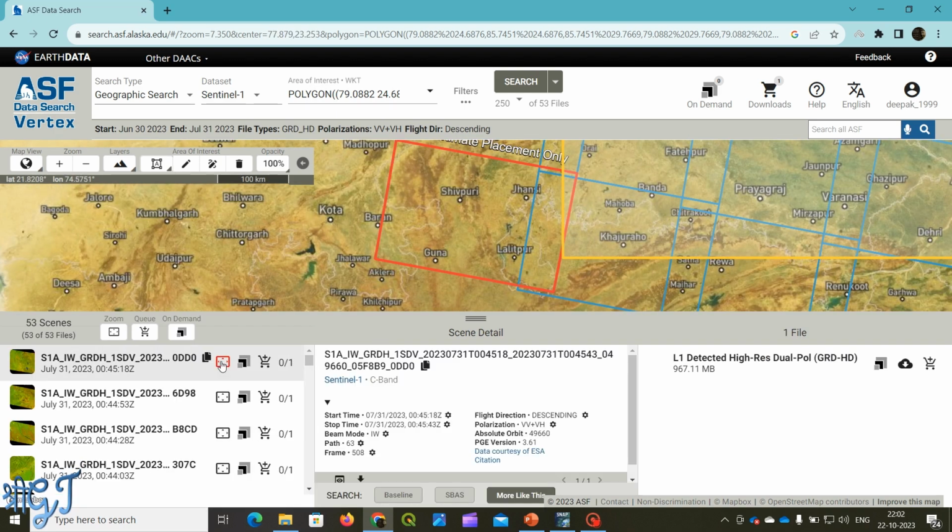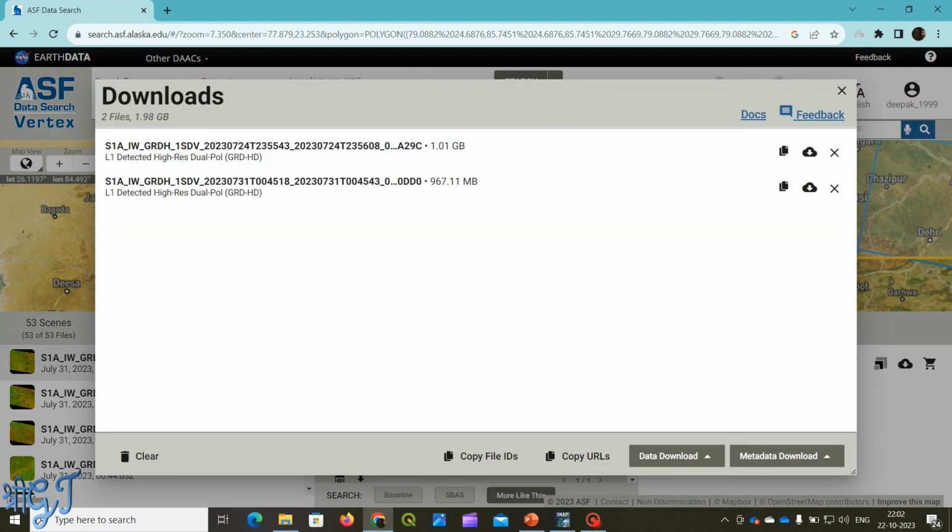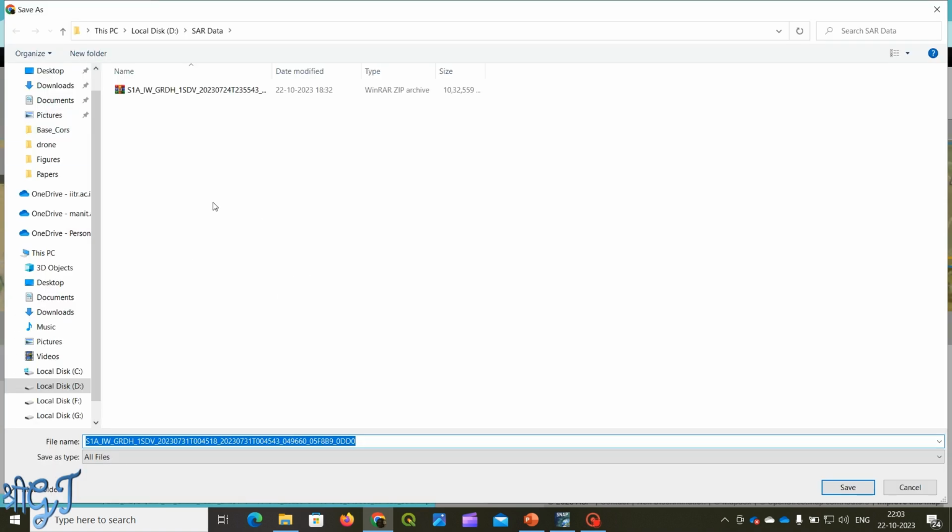To see the image, just click on zoom to screen. So here we can see the details of our image like polarization type VV, VH, and flight direction, that is descending. Then click add to download. According to your area of interest, click here add to download, and then log in with your user ID and password, and then go to downloads. Data that you have selected, just click to download. Save the data at your desired location.